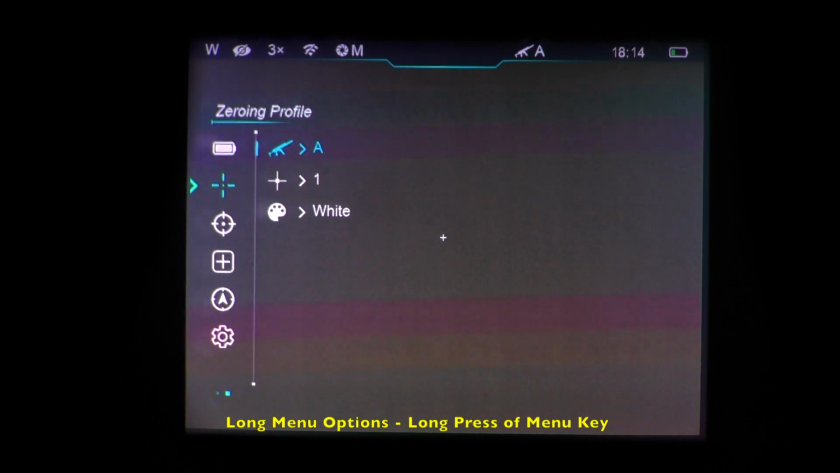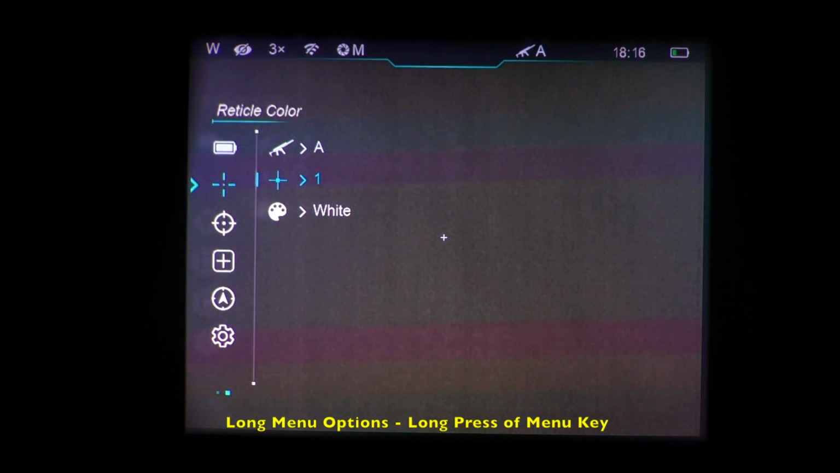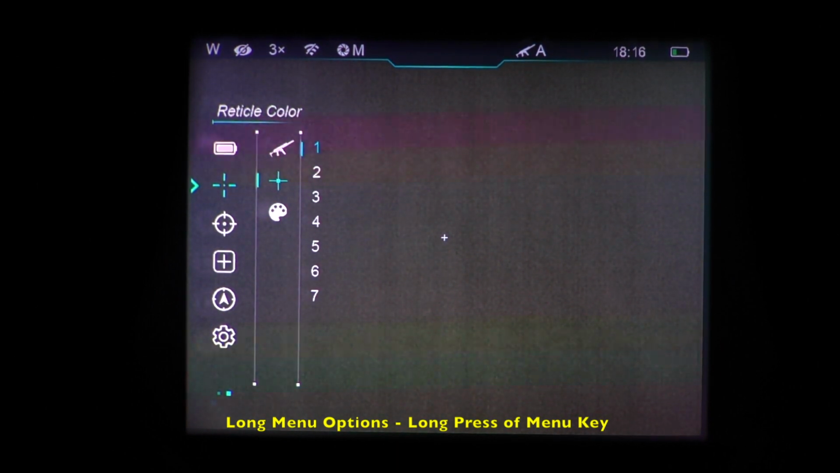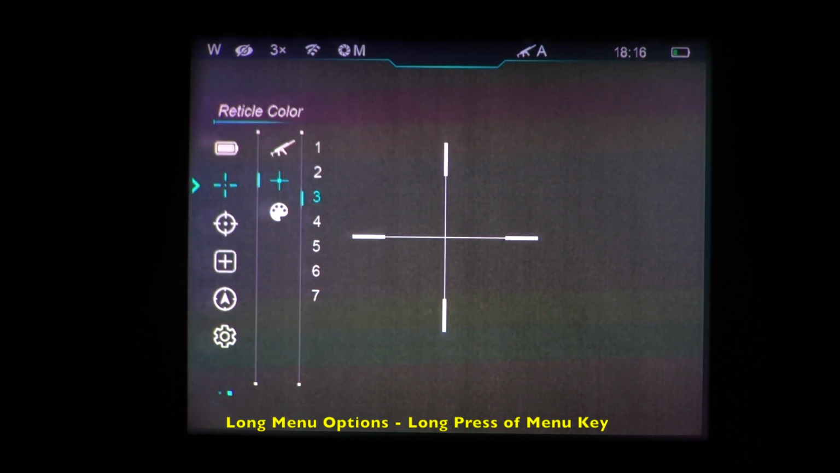Your reticle menu, you can set your profiles here between A, B, or C. So three options for profiles. Reticle color. Reticle type. It's interesting to me that reticle type is color, but yet reticle color, they've got those mixed up, so there is an error in the software, and you've just learned it at the same time that I've learned it.